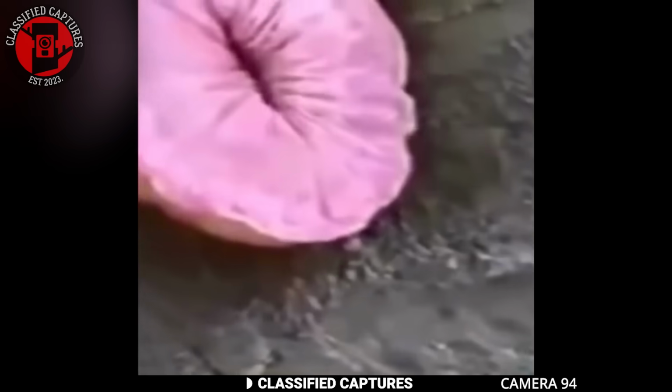A group of men stumbled upon a strange pink sack-like creature washed up on the rocks by the ocean. When they turned it over, it looked even weirder, almost like human flesh, wrinkled and sagging with an odd opening in the center. One of the men decided to pour coke on it, and that's when things got even stranger. The creature squirted out a thick white fluid and then suddenly exploded. Now, it's unclear whether they put some kind of explosive in it or if the reaction was caused by the coke, but either way, this was one bizarre sighting.